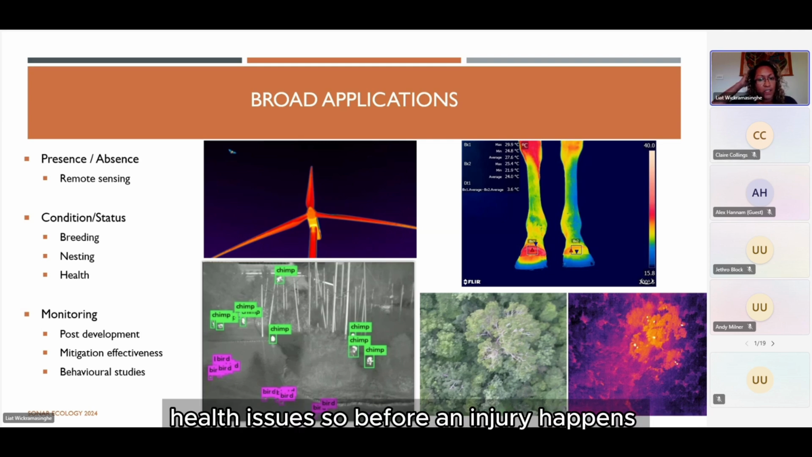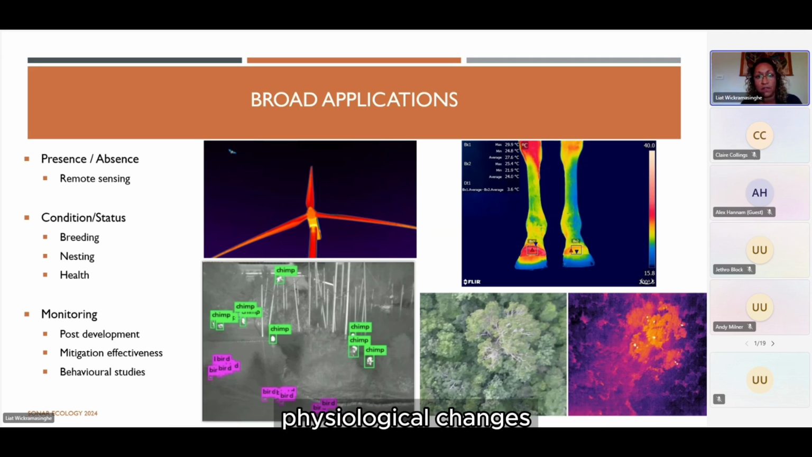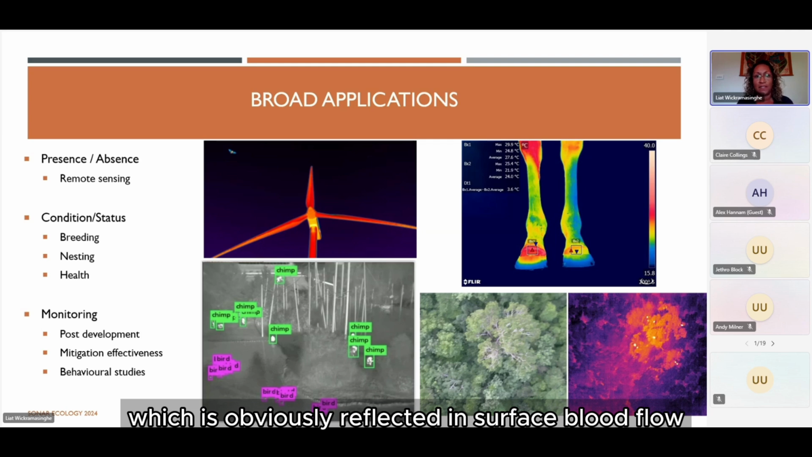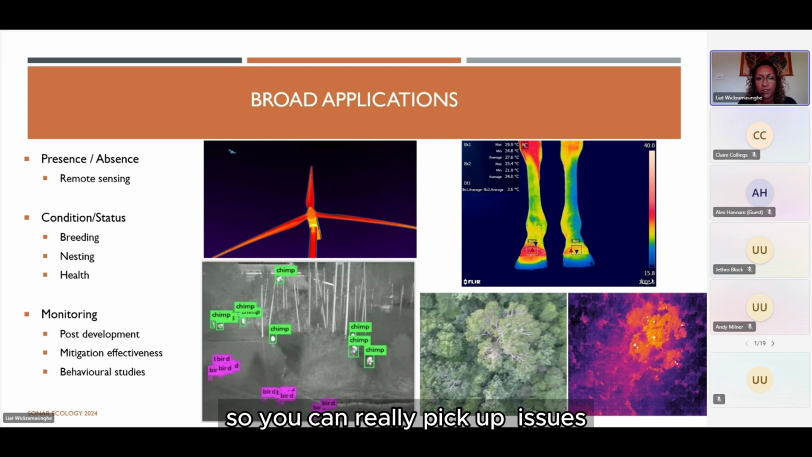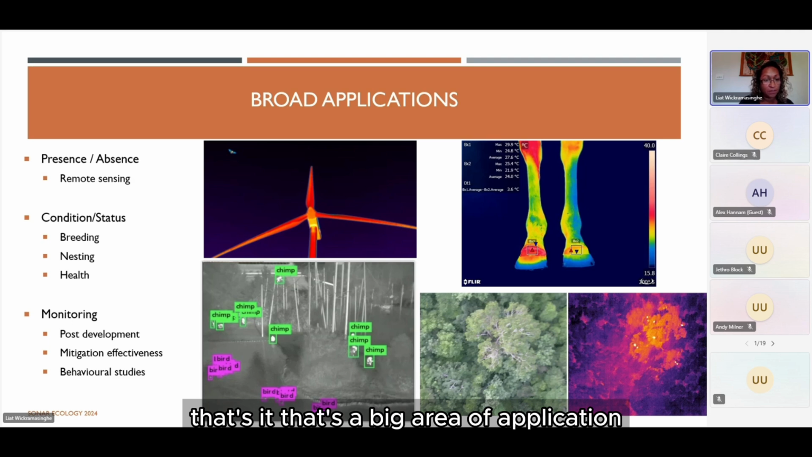Before an injury happens within an animal, you can detect physiological changes, which are reflected in surface blood flow and temperature, which is what a thermal camera can detect. So you can really pick up issues, whether it's lameness, inflammation, early onset of disease. And if you think about horse racing, it's a huge industry, lots of money in it, and the health of your animal is key when it comes to performance. So that's a big area of application.